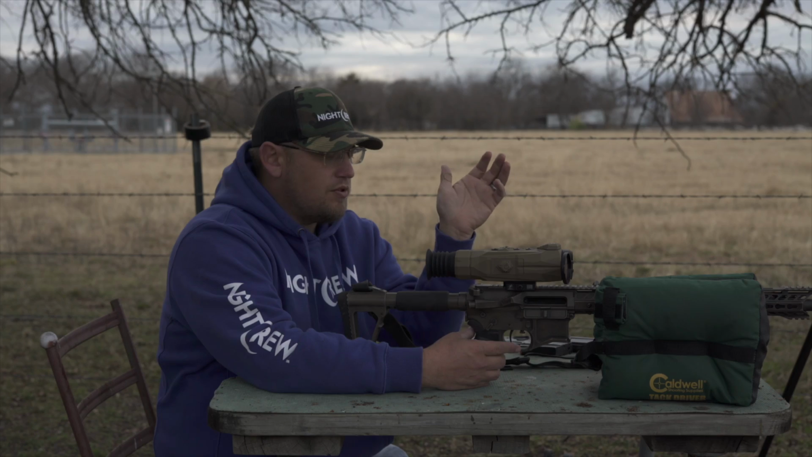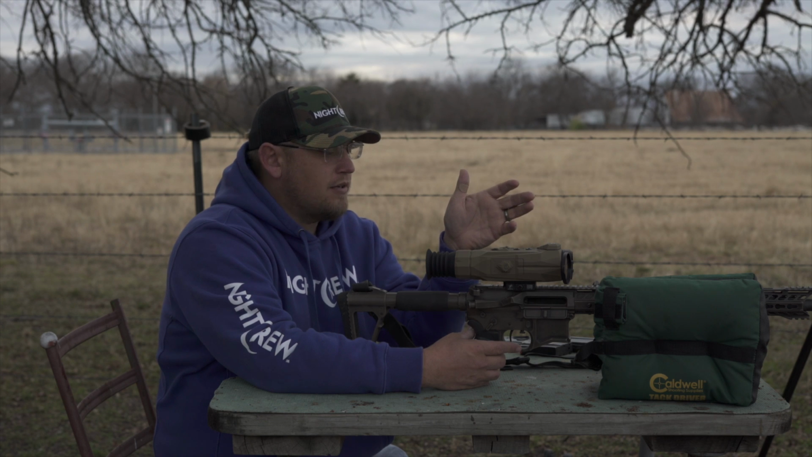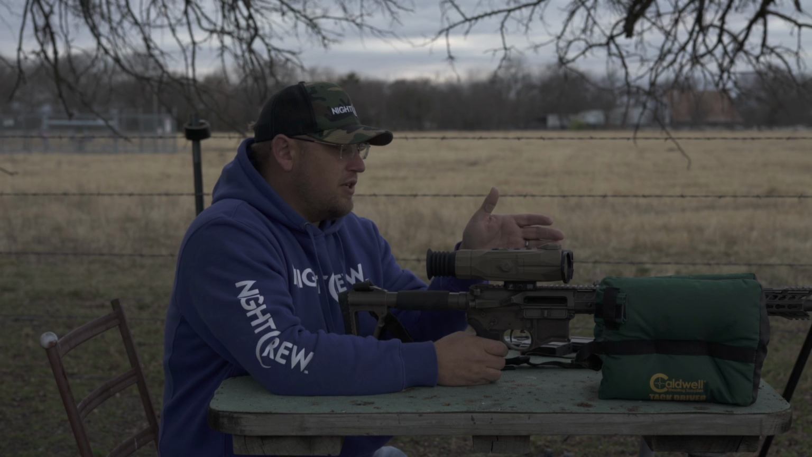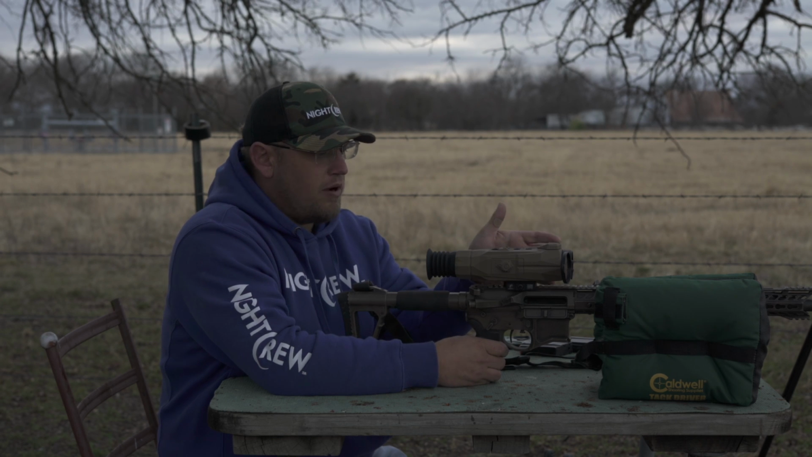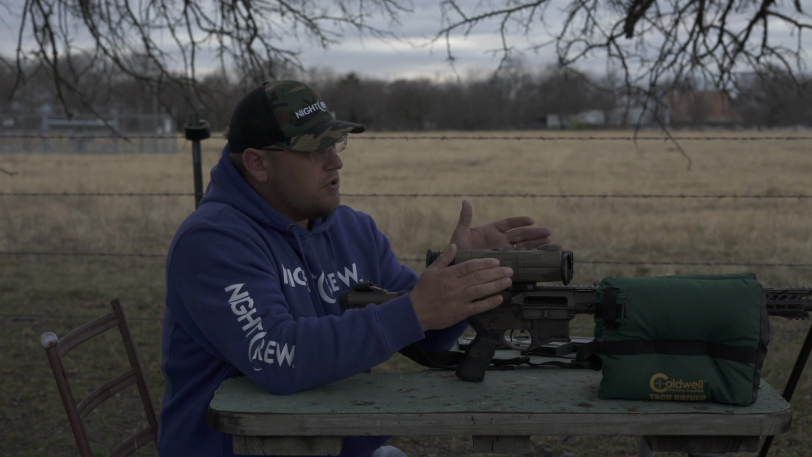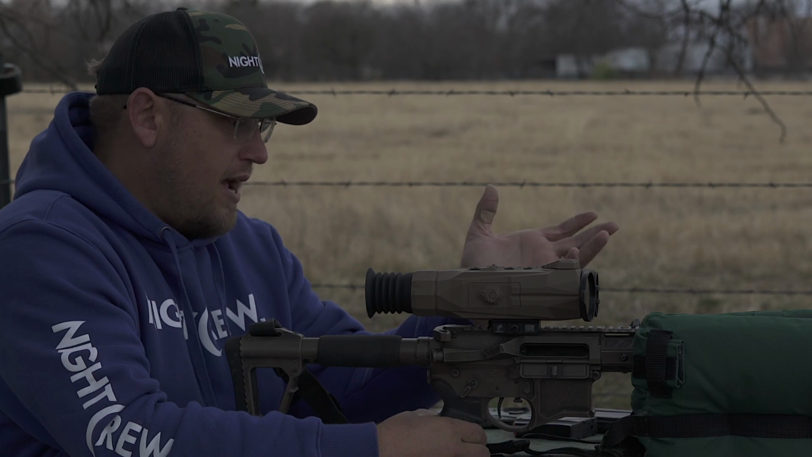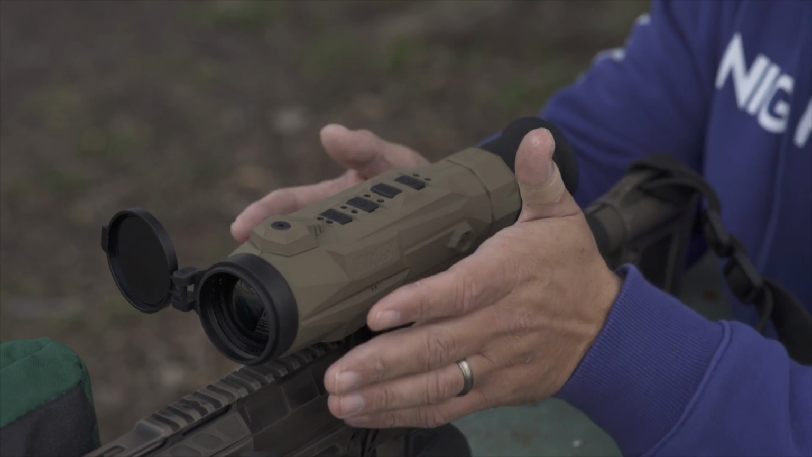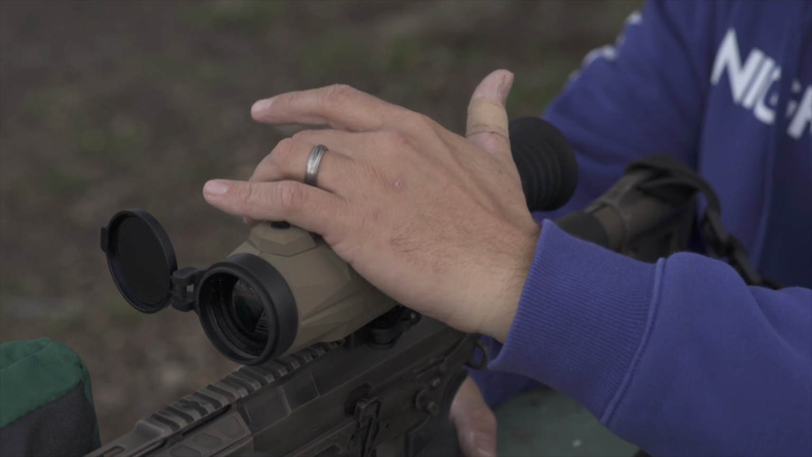If there's one single thing for me that put this unit over the top when it comes to detail, and that's running external battery packs. If you've ever run off a battery pack on a thermal, every other weapon sight I've ever seen, the connection to go to an external power source is in the worst spot possible. It's almost like it was an afterthought where they assume that no matter where you hunt or what kind of conditions you're in, that you're always going to use an internal battery.